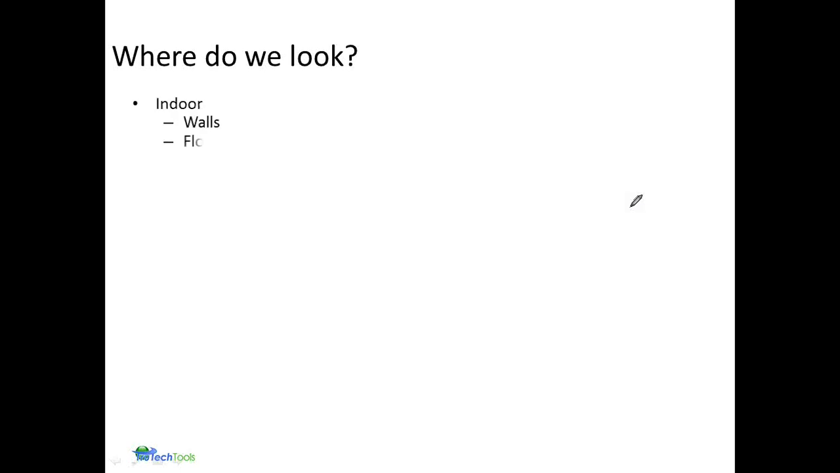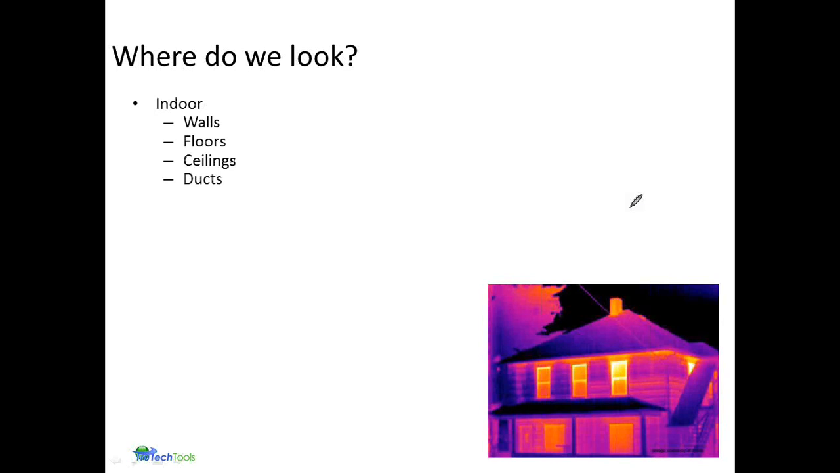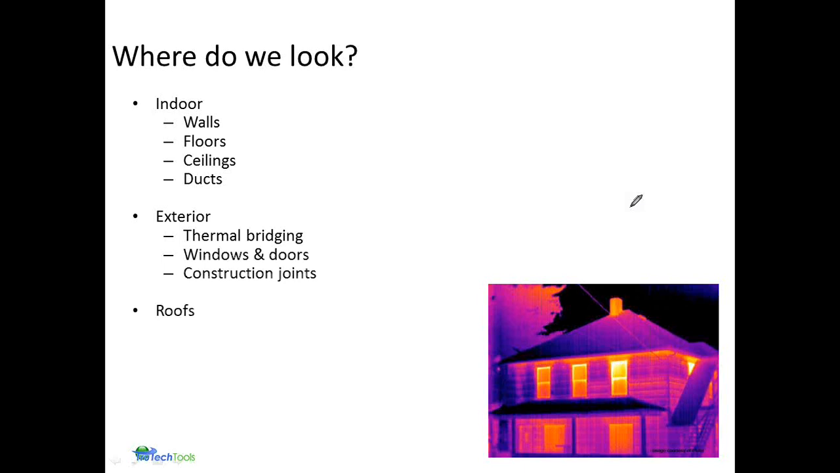Where do we look? Well, indoors, we're looking at walls, floors, ceilings, ductwork. On the exterior part, we can look for thermal bridging. We're looking for door and window misalignment, construction joint problems, and of course, the roofs.